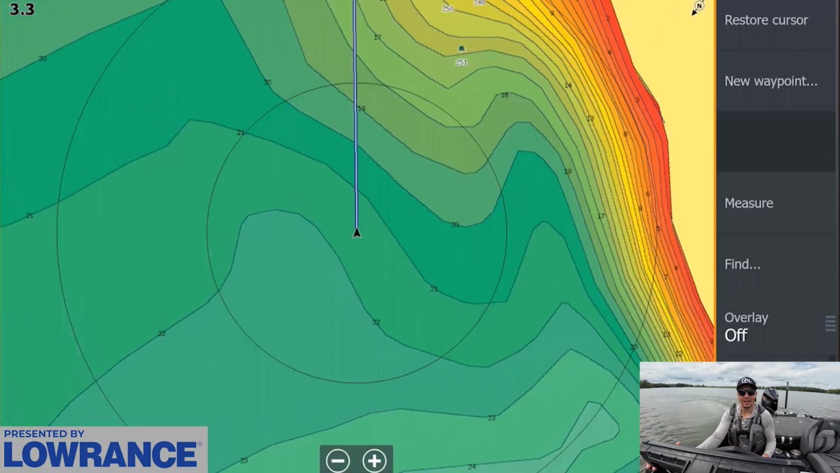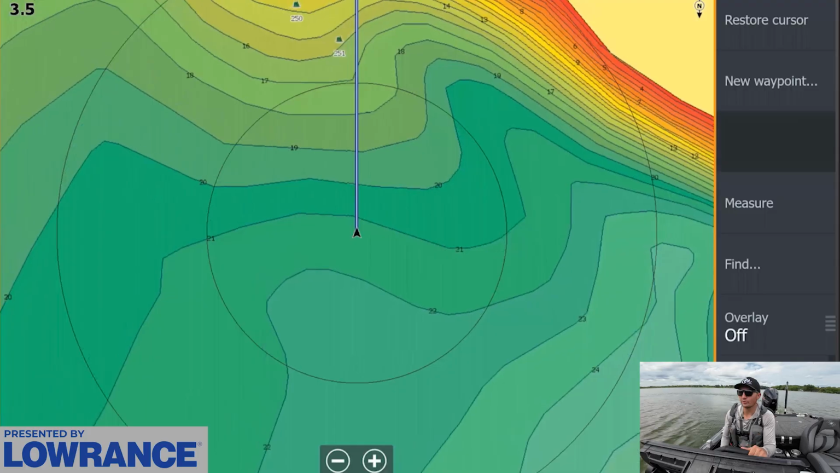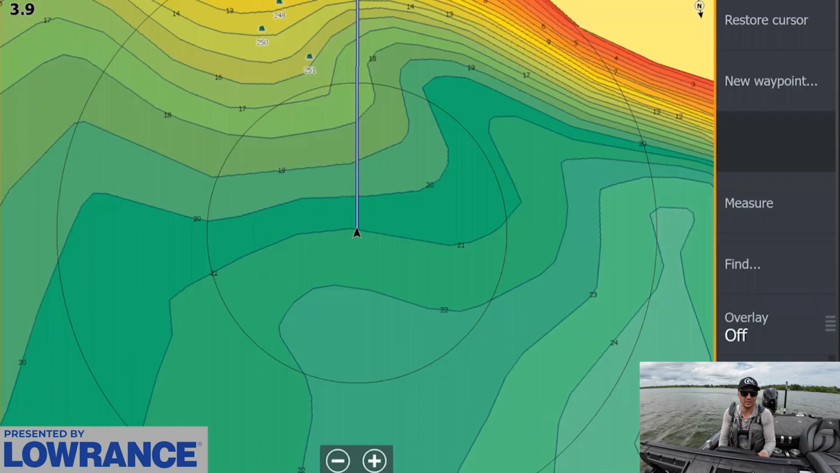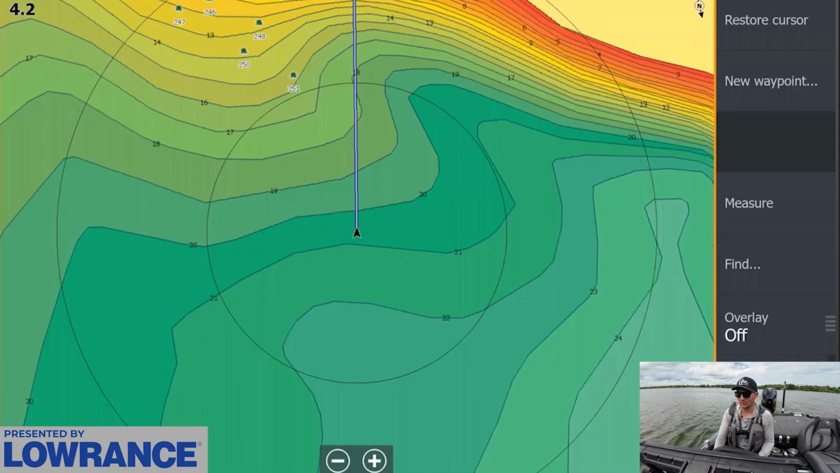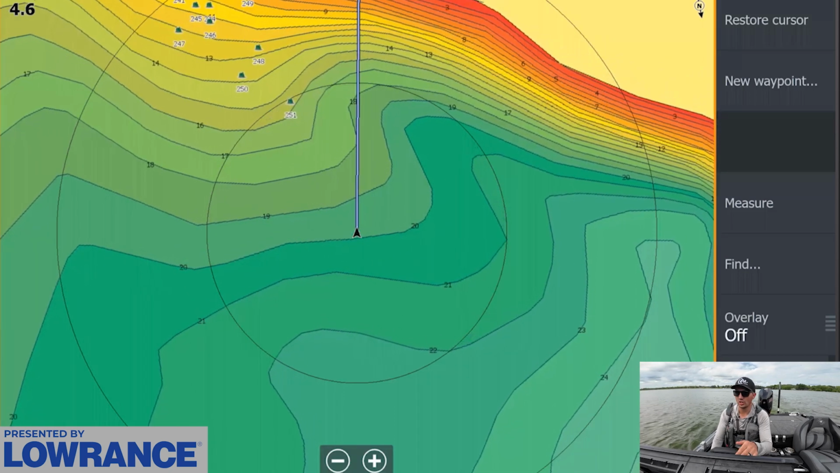And let's see if we can keep this pattern rolling and put a few more fish in the boat. There's a few more places I know have brush around here too, so we can just keep graphing and keep catching. That's the plan. I want to run as many as I can, because hopefully we can catch, you know, a half a dozen or a dozen fish doing this.